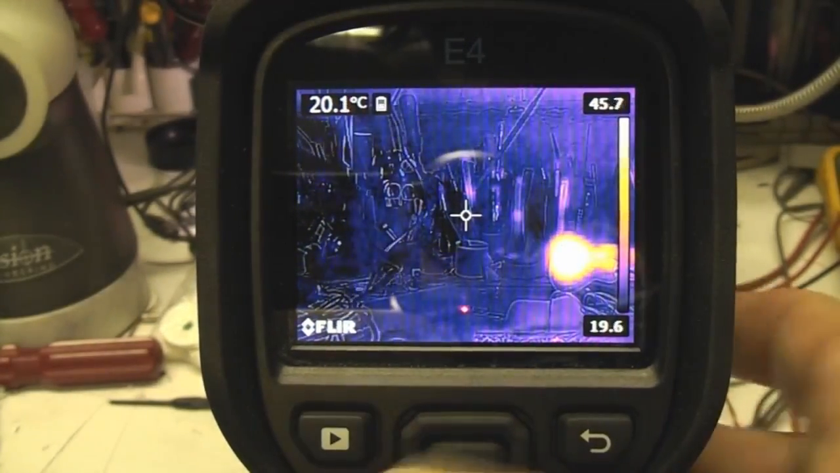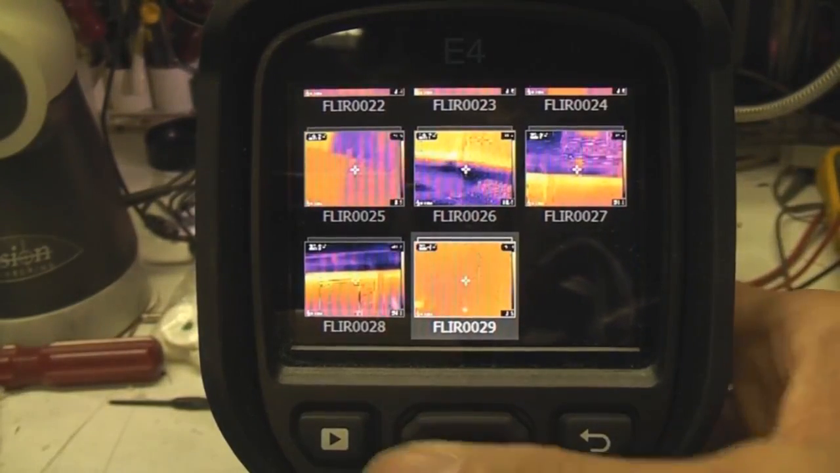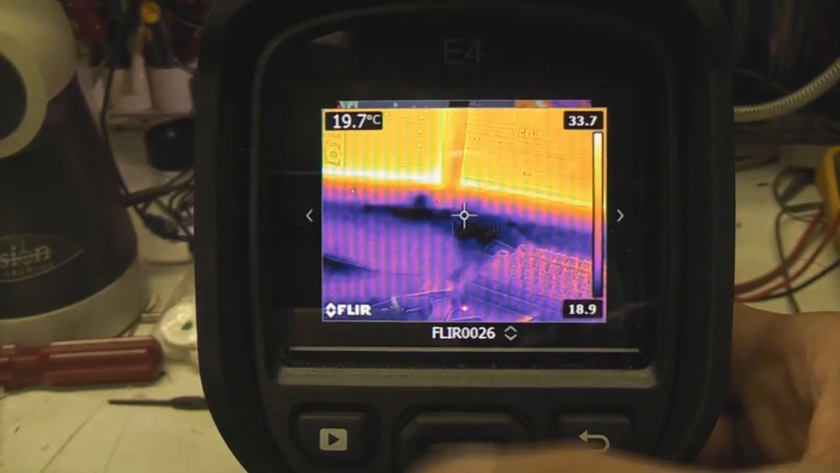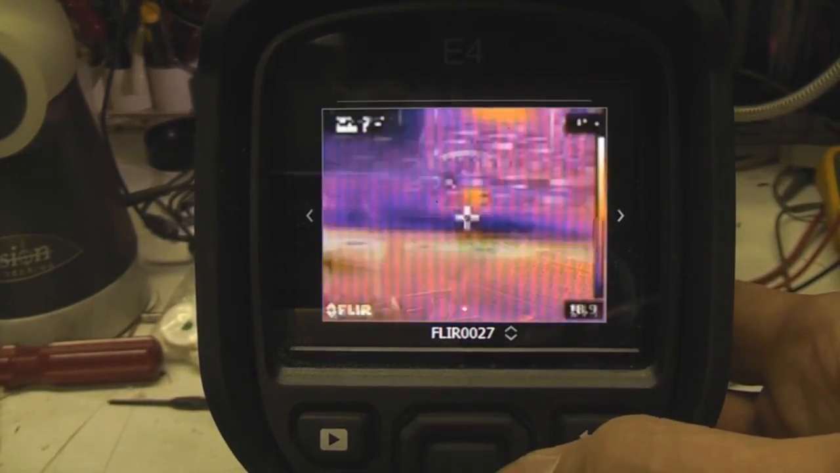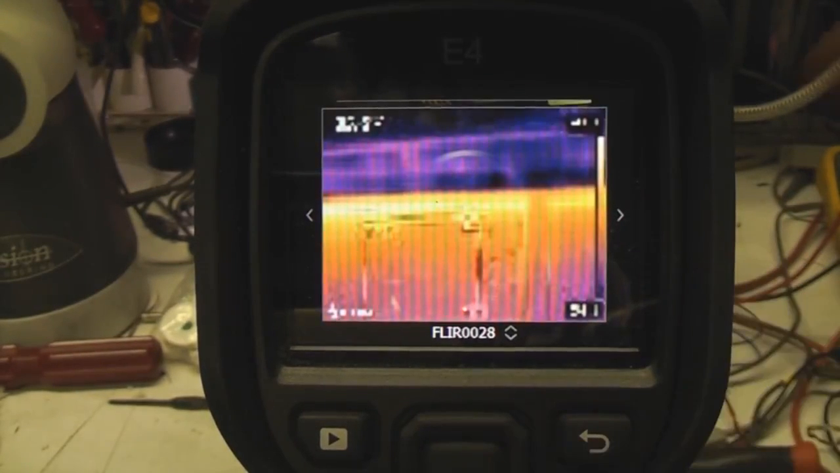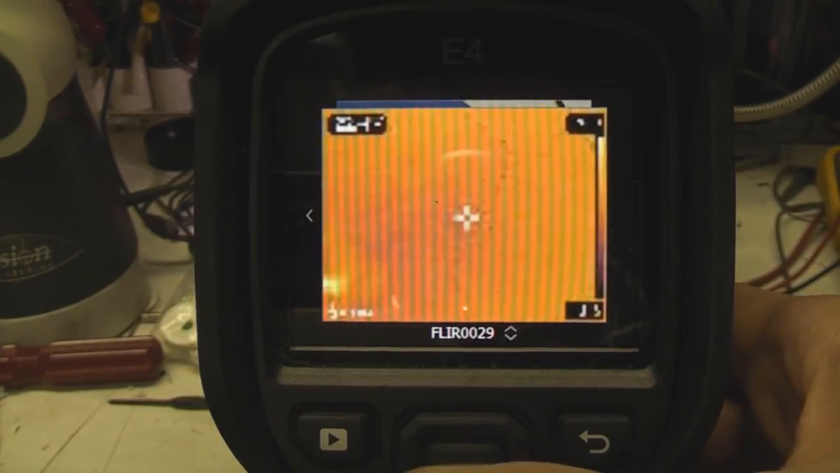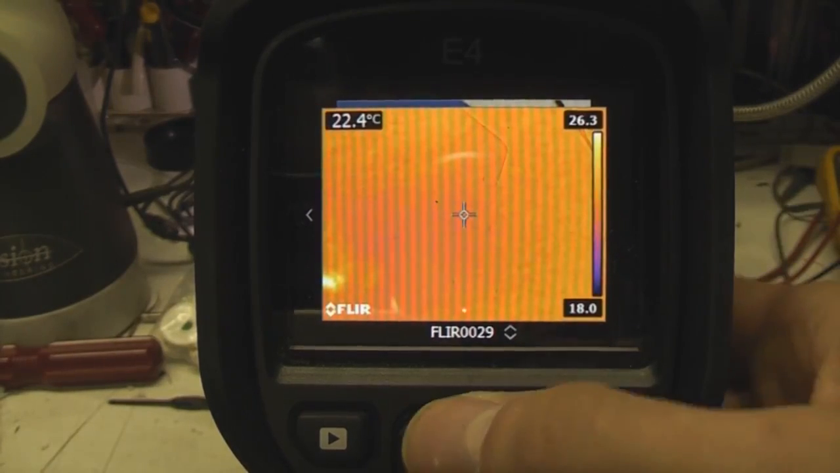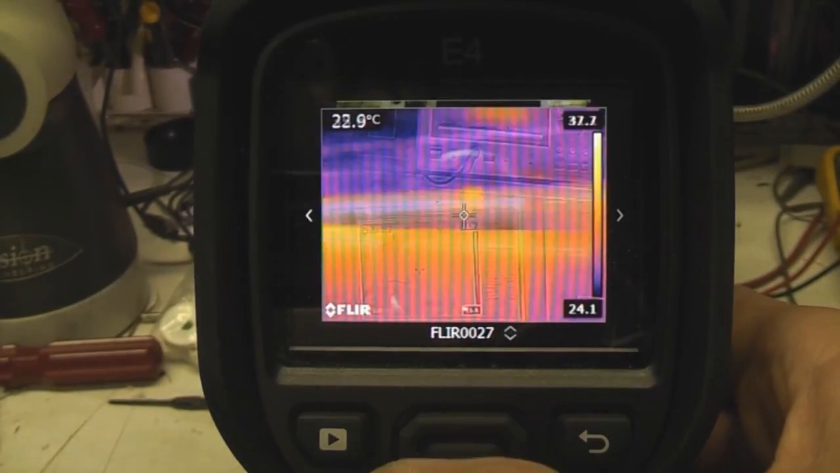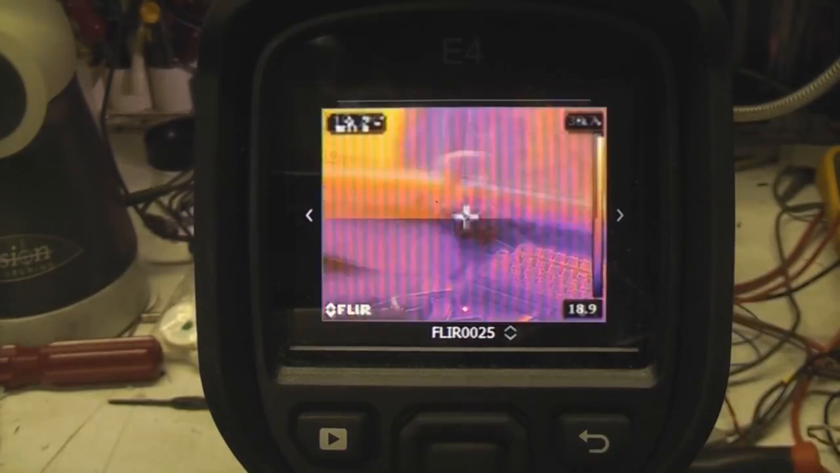So the basic controls are, you've got this button which is playback, which just pulls up all your stored images. So you can flip between the normal image and the thermal image. One thing that's a little bit odd is when you change it, you get this slightly garbled image first. I assume that's like a low-res JPEG decode thing, so it gives you a low-res image first and then gives you the resolution later, which suggests maybe the processor on this isn't really up to decompressing quickly, but it's not a big deal, it just looks a little bit funny.